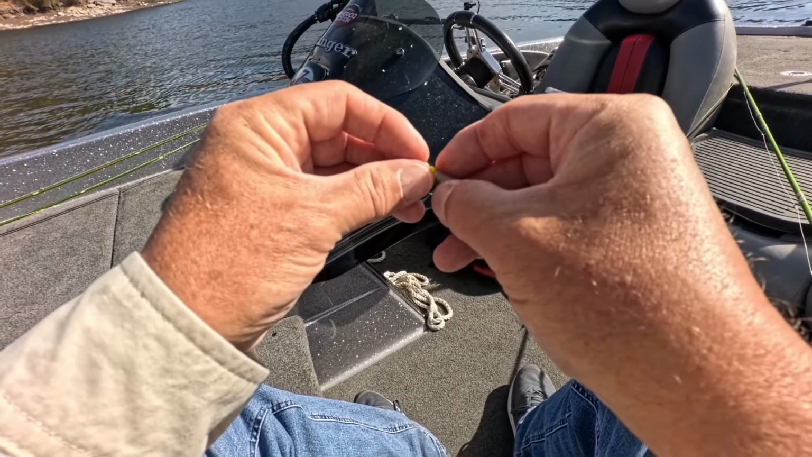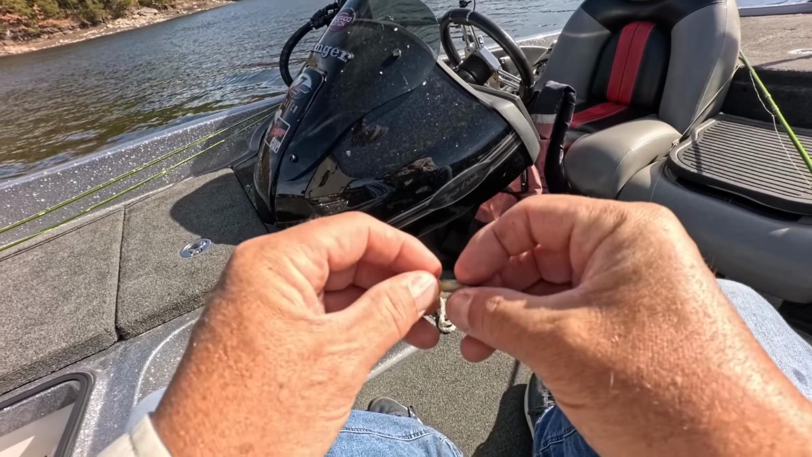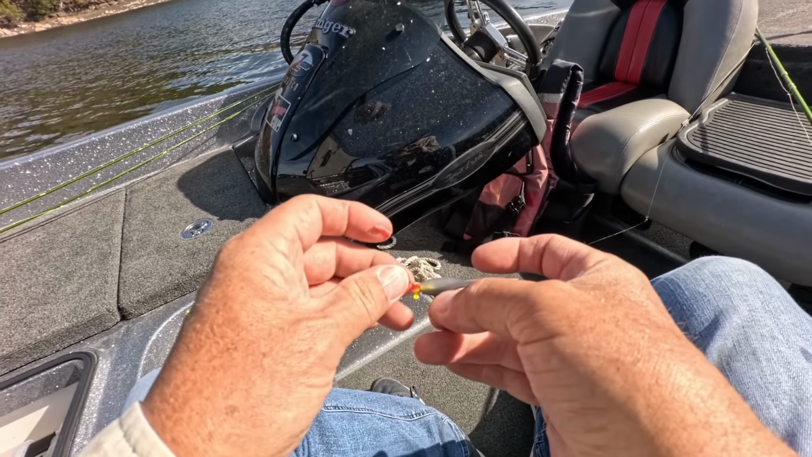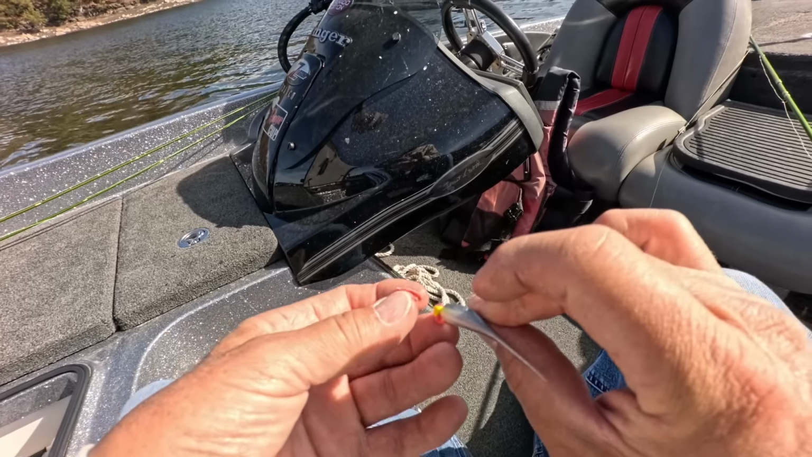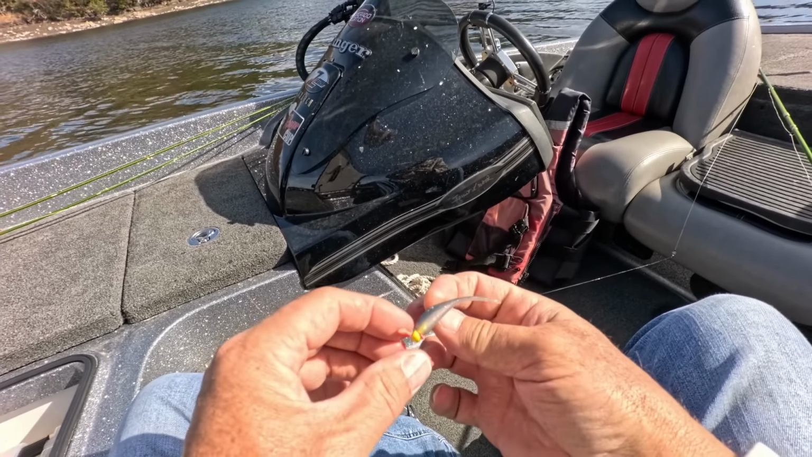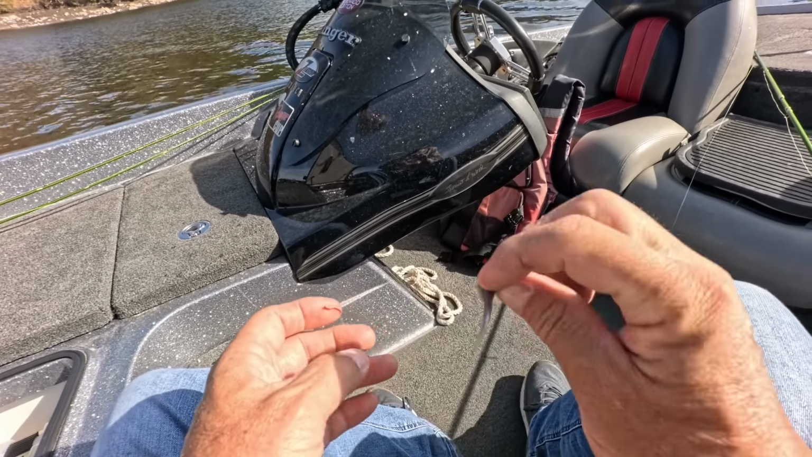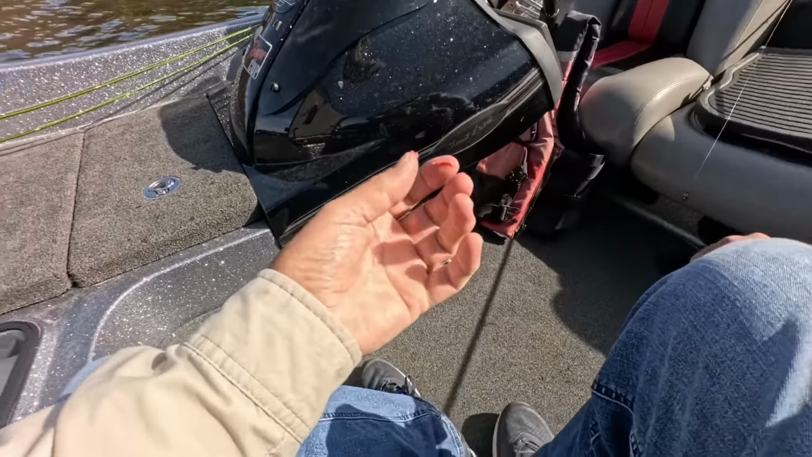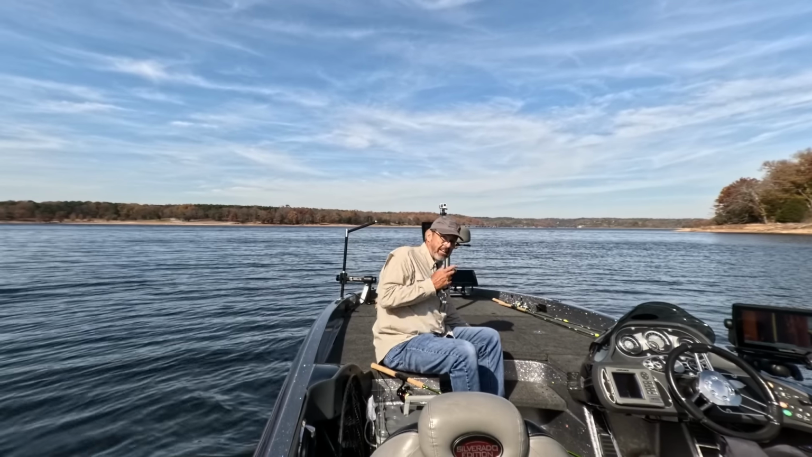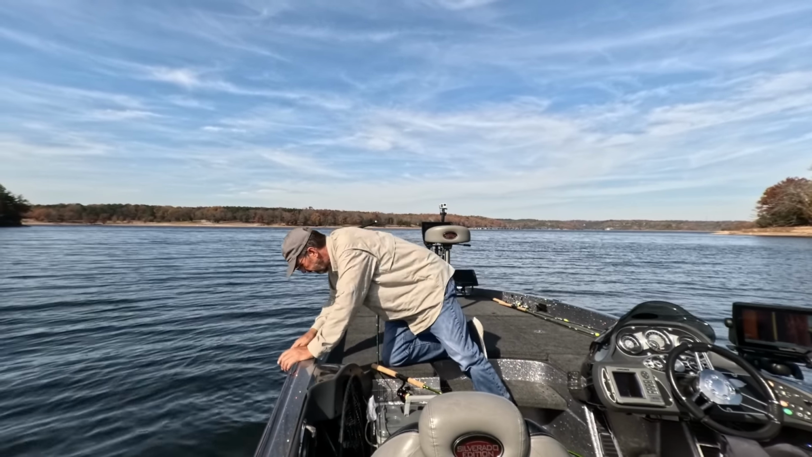And push that into the eye. And it comes out the other side. Keeps that on there, and right now the bite is so incredibly fussy that I'm needing to try to find a way to get some more bites.